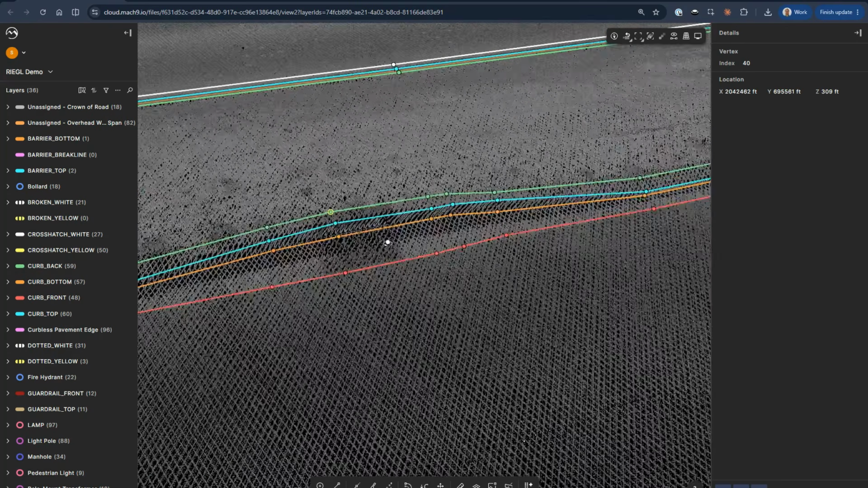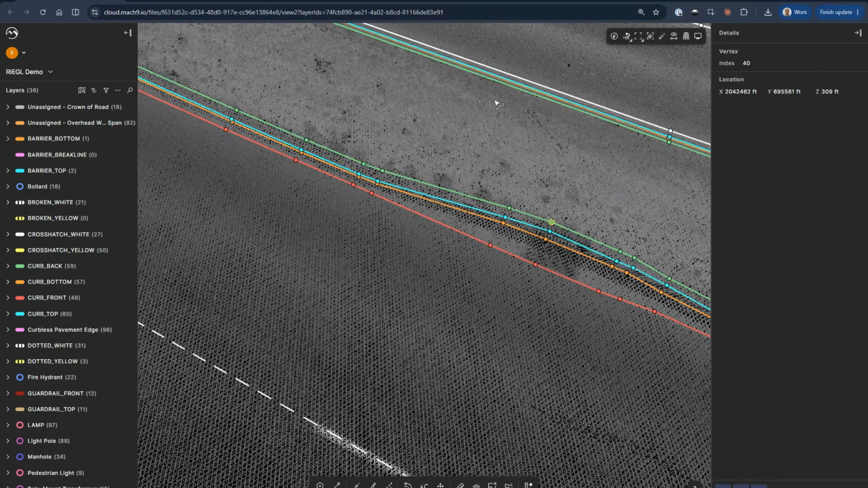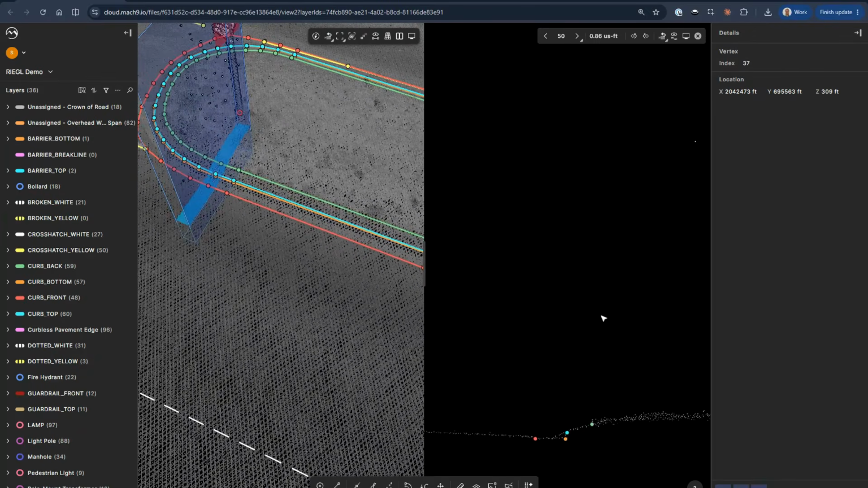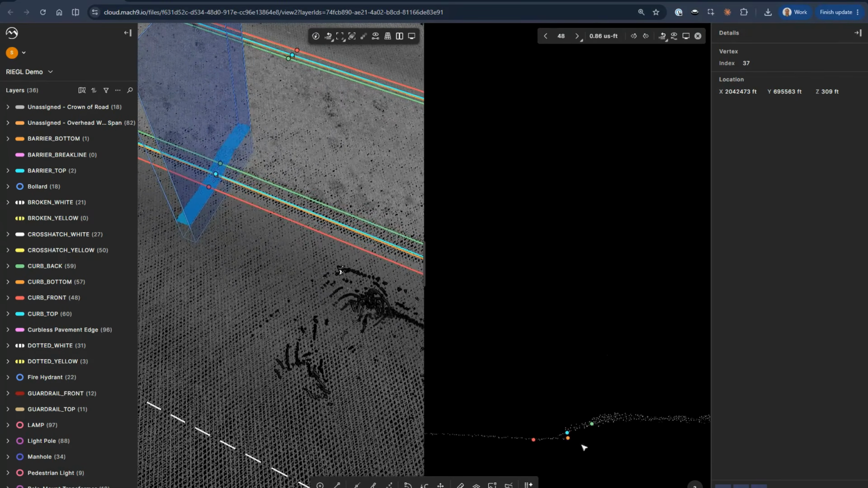And I'm just going to select that. Oh, and then from there, I'm going to keep looking through my different cross sections, checking the points if I need to. So I don't have to just go cross section by cross section. I could actually scrub along the lines.